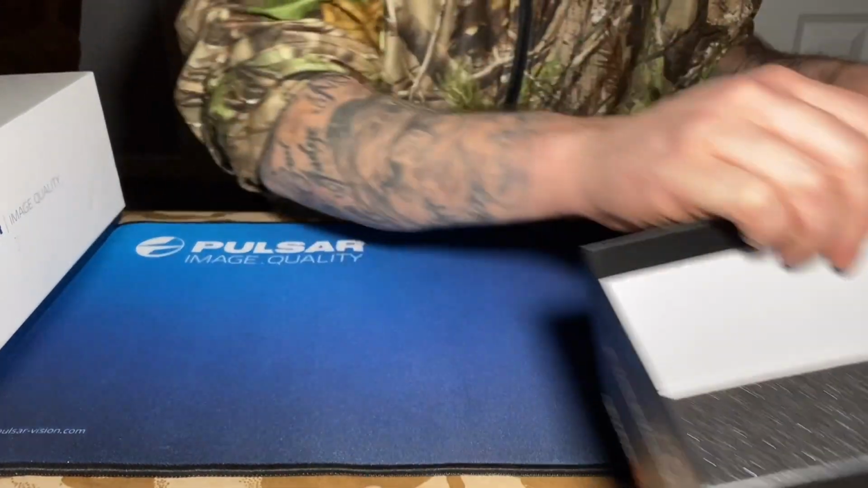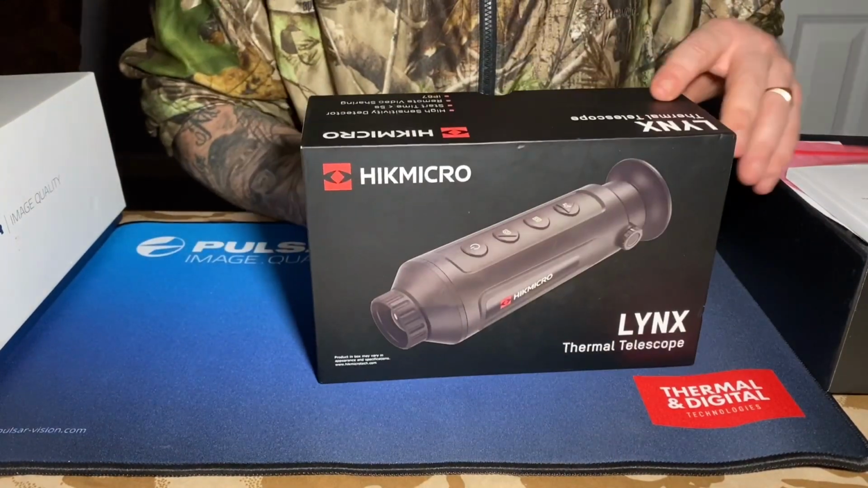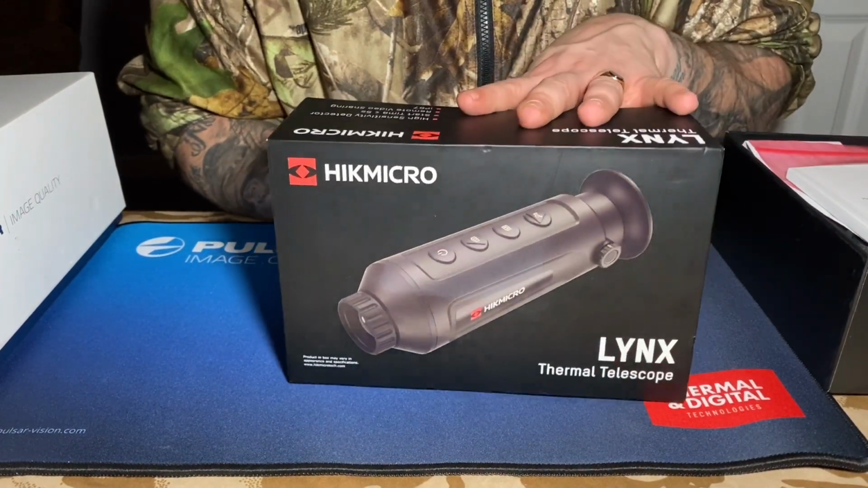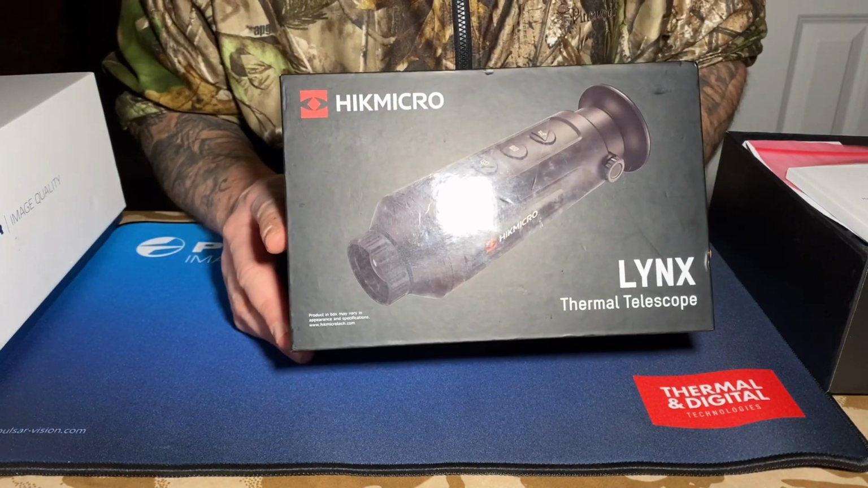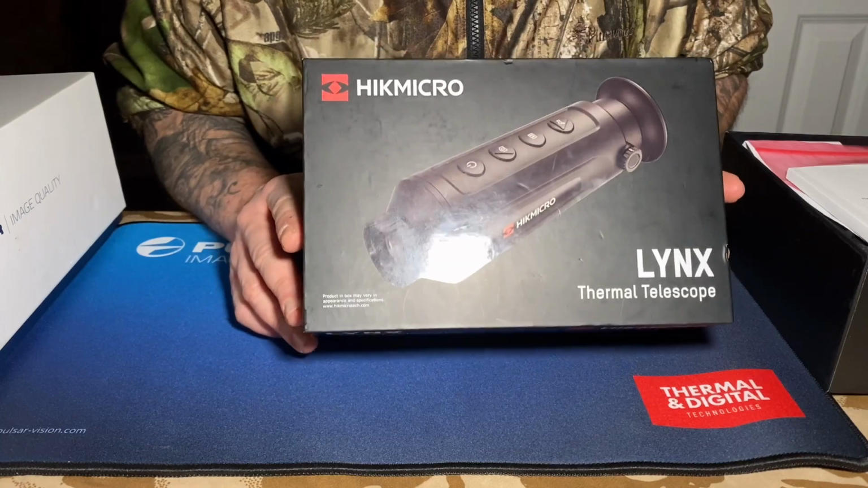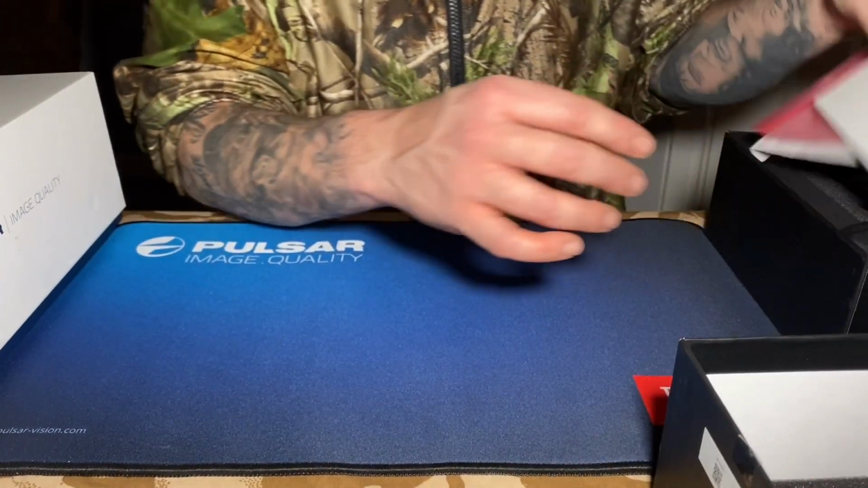Let's get it out of the box. Lovely packaging, to be honest. I'll go for the price for each as I go. This is 400 to 470. I think I paid 449 for mine, but you can get them second hand cheap. But if you want to buy it new, you're looking at around 450 quid. So it's a nice box.